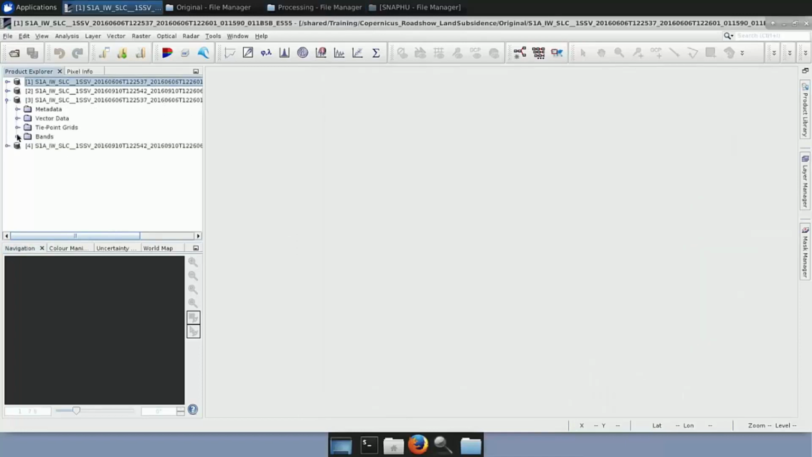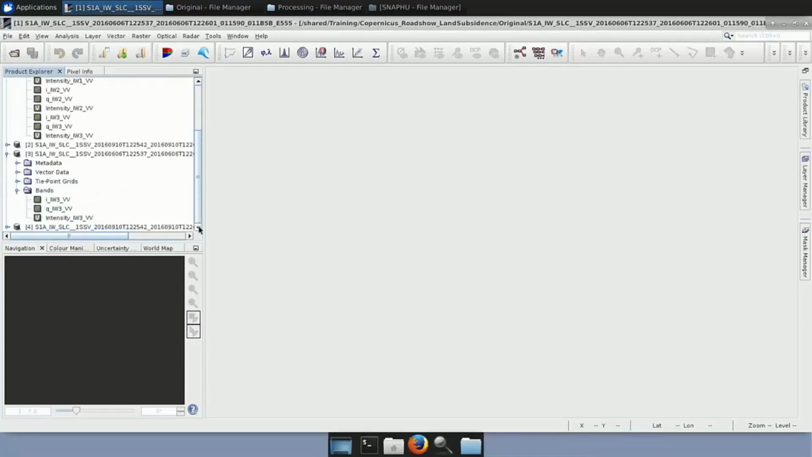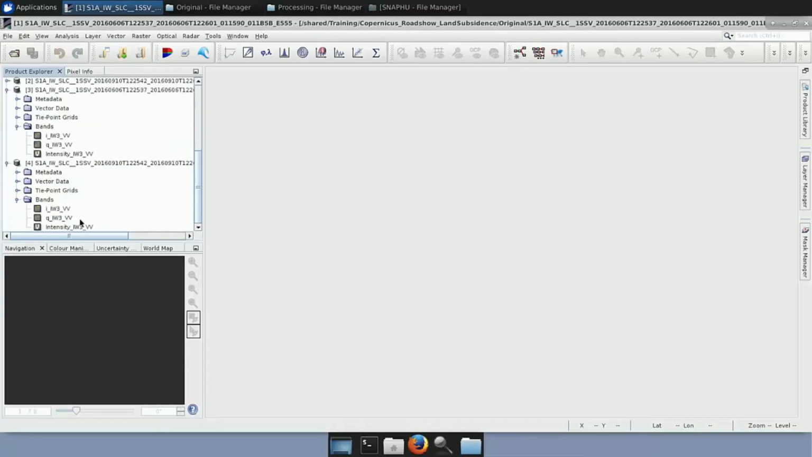So if I expand now, the number 3 corresponds to number 1. I can see the differences. So the first product used to have all three subswaths, and after applying this step, we can see that it contains only the one that we need. The same happens also for the second product.